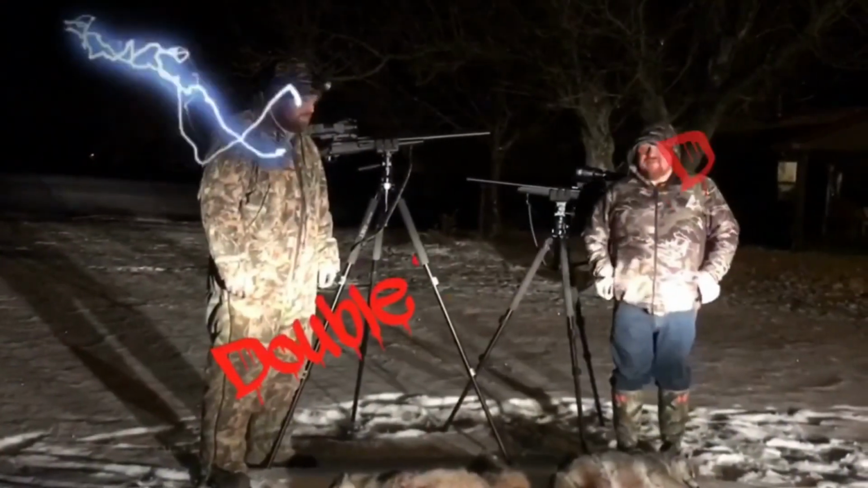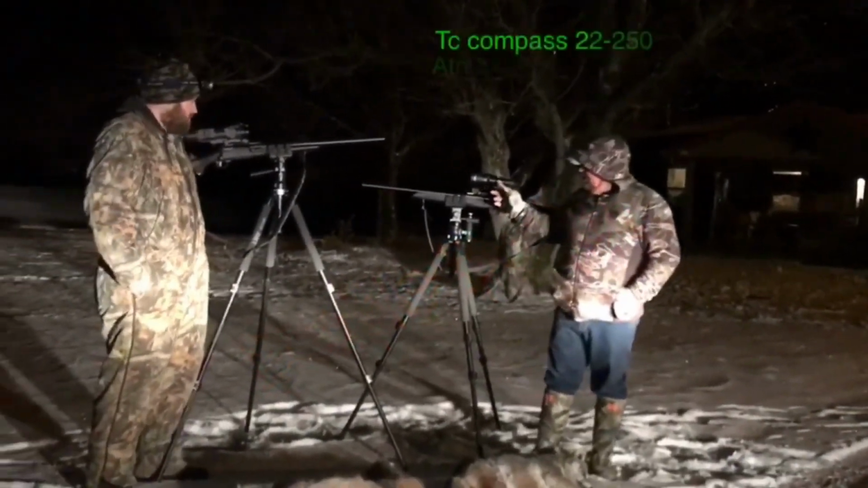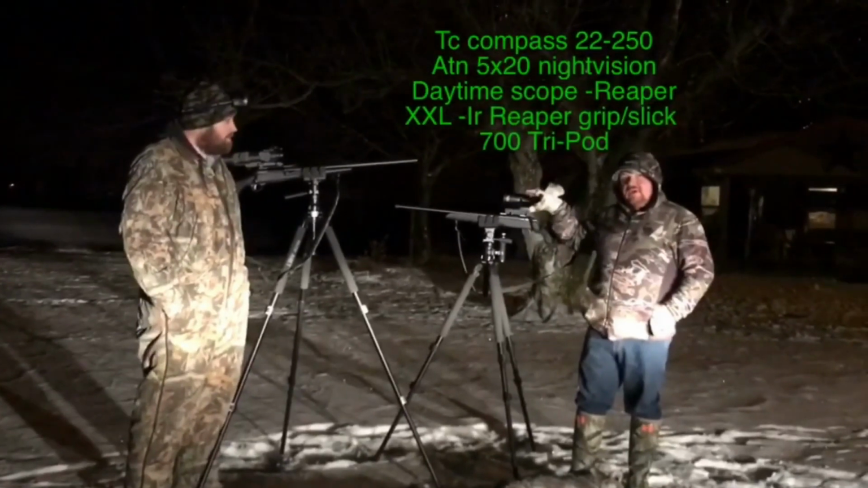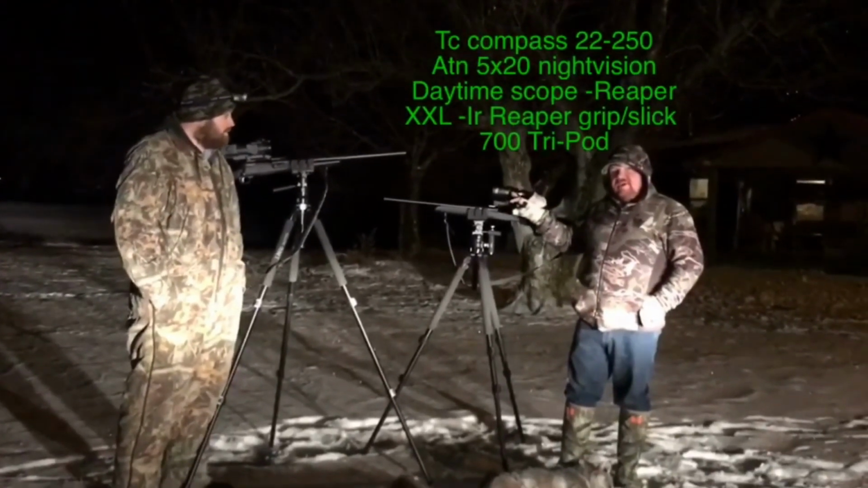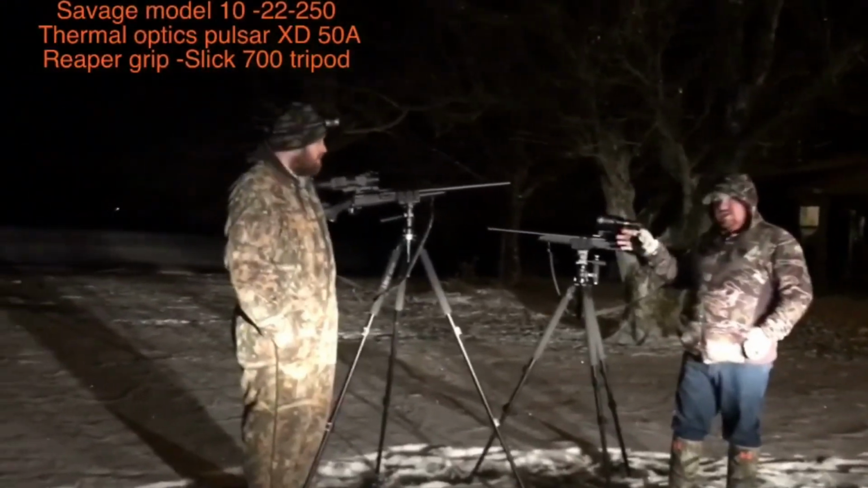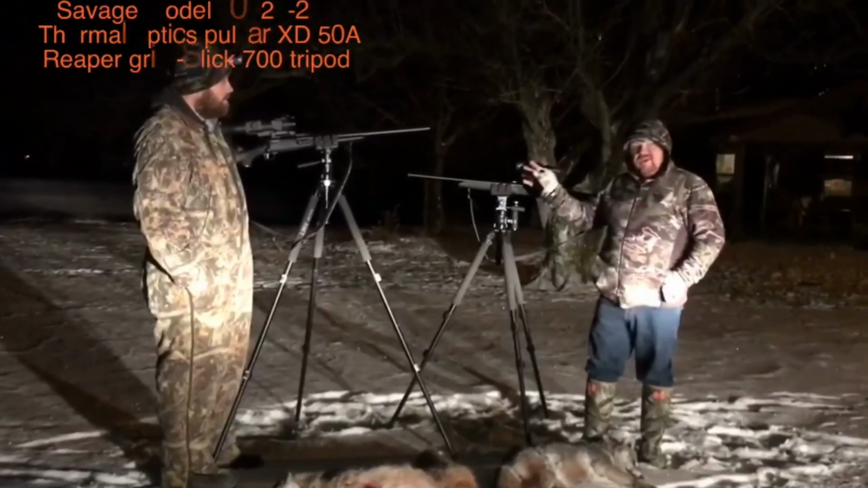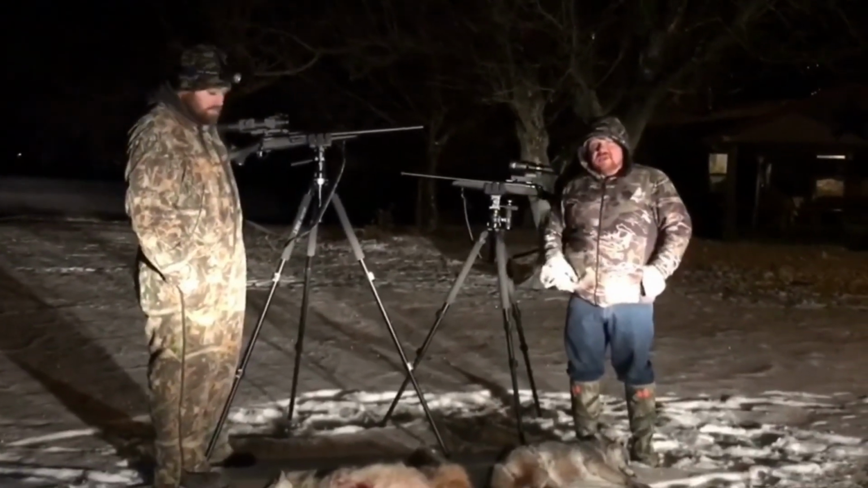Well, let me tell you all about this ordeal we had here tonight at Brandon's. So we got the new Predator Tactics Reaper XXL on my gun and mounted in the house, and come outside and was just kind of panning around, seeing what kind of distances we had.